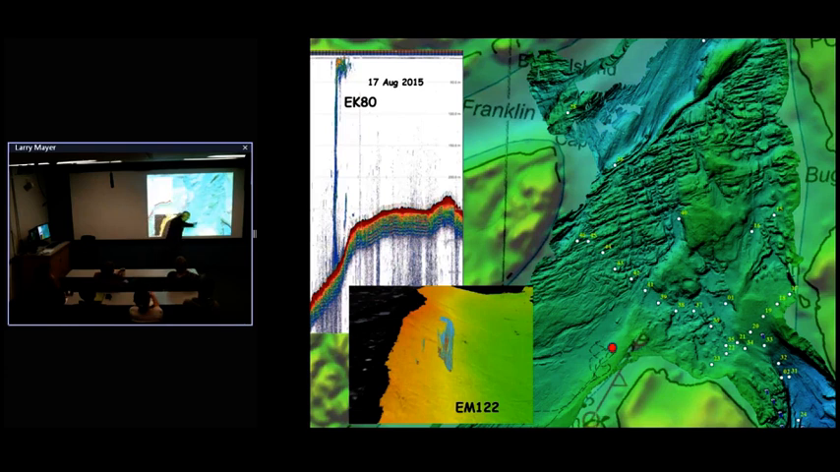But down out here, outside of the fjord, we did see another clear seep-like structure. That was on the 17th of August. We came back about 10 days later when we were finally starting our way home, and we did not find anything.